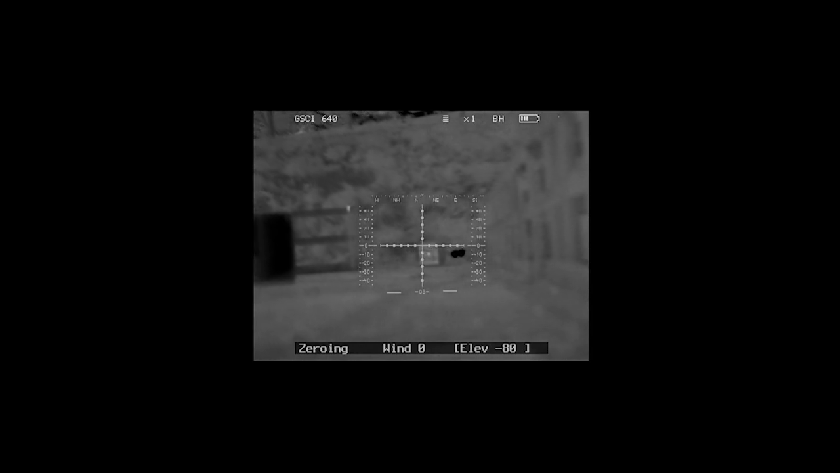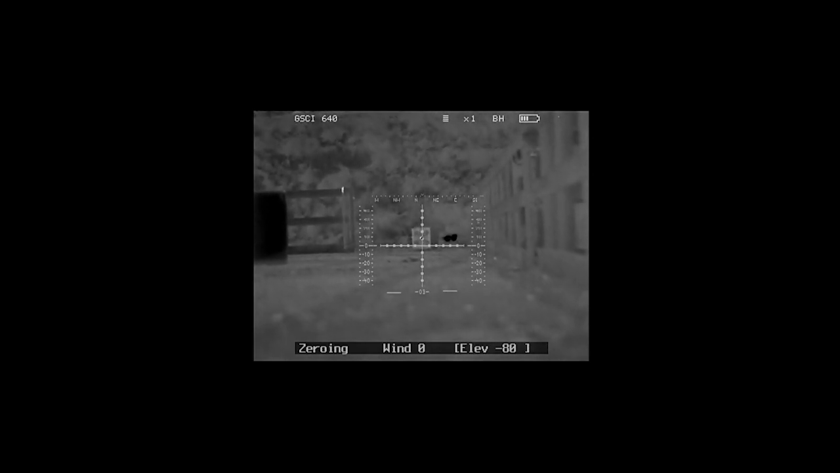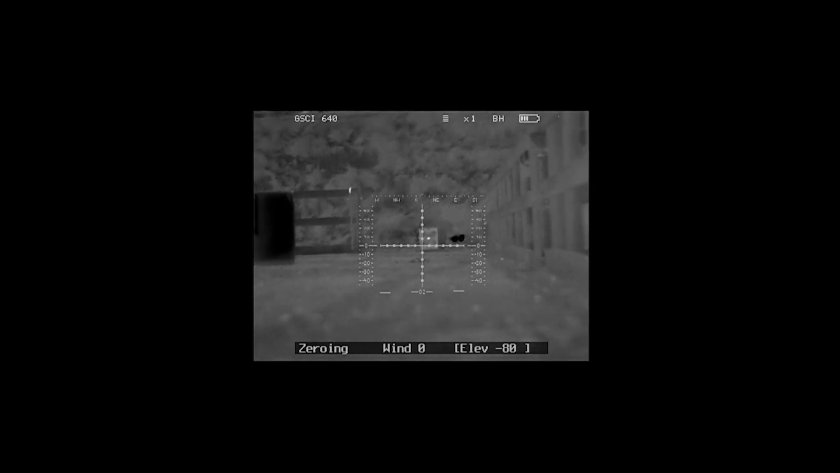Should have recorded all that. Just changed my profile. Just changed my elevation a little bit. And I hate to say it, well, not hate to say it, but that is such a good image for the crappy conditions I've got. I'm black hot at the moment. I'm going to zoom in on this target in a second. I'll put a few rounds through it. Nice one. Obviously I'm shooting suppressed, which is a great help.